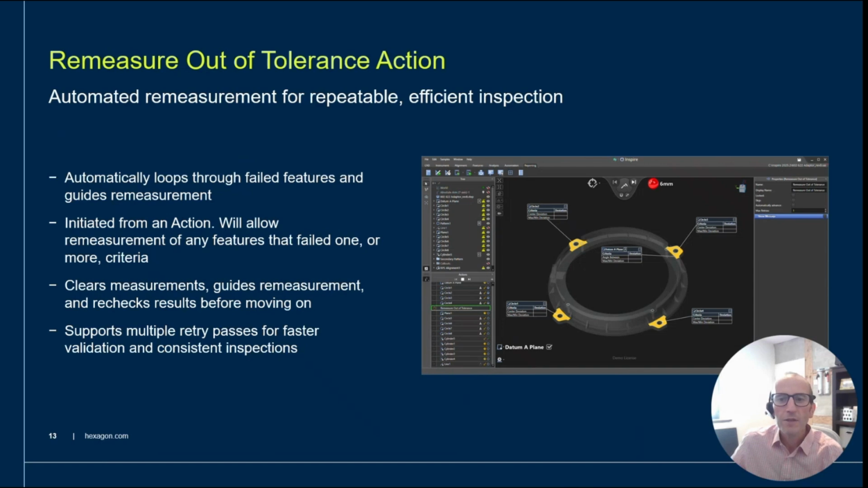Moving along to changes aimed at improving the inspection process, we now have a remeasure out of tolerance action. This is all about making inspection faster and more repeatable. With manual probing, we recognize that mishits can happen. The new remeasure out of tolerance action allows you to build in an automatic remeasure into any inspection process that you want to hand off to the factory floor.